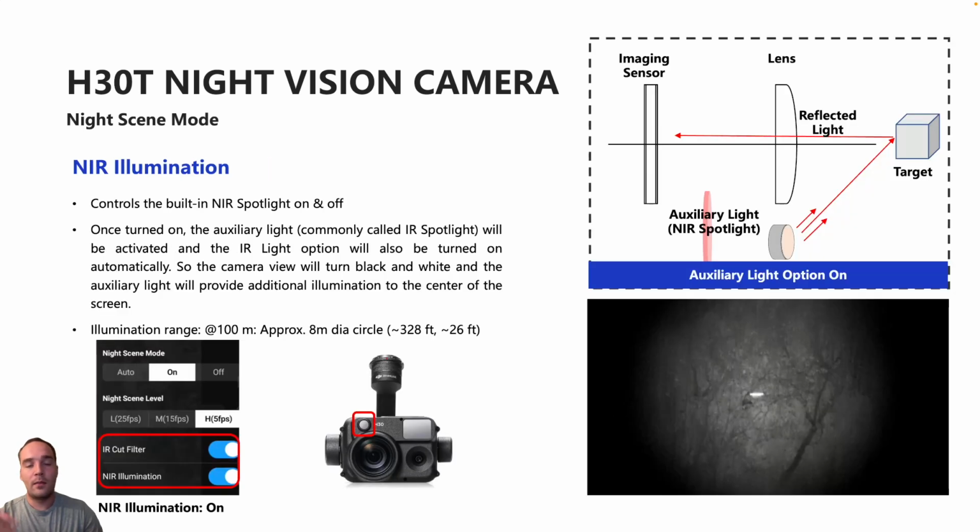And then moving down to our last option here is going to be near infrared illumination. So that controls the built-in near infrared spotlight, turning it on or off. And you can see in the example here in the top right, when we have that IR spotlight on, that light's going to reflect off the target and back to the image sensor. And obviously in this case, we have the IR filter disengaged as well to let that light through.